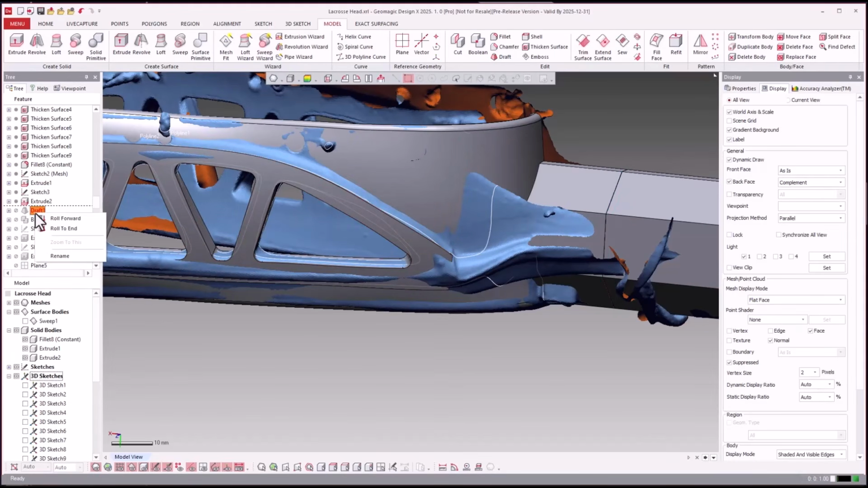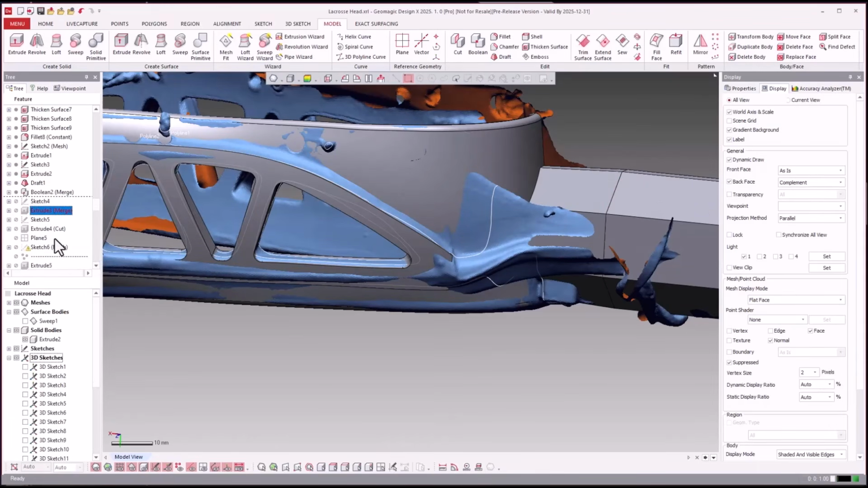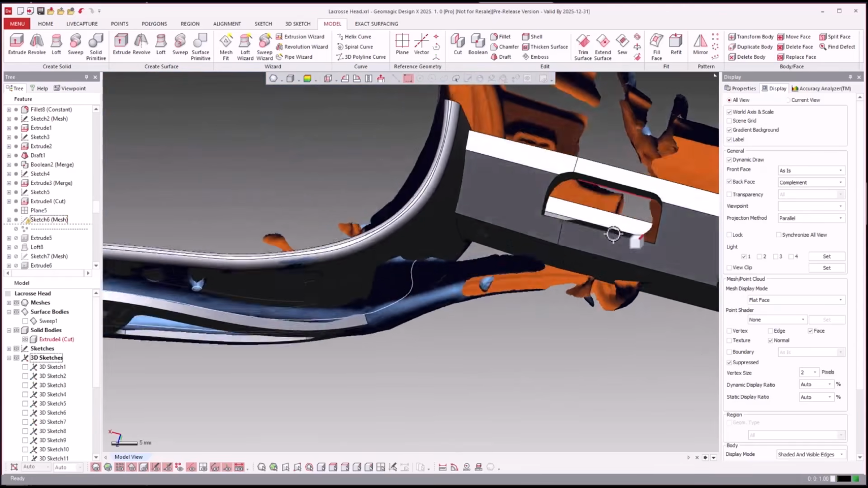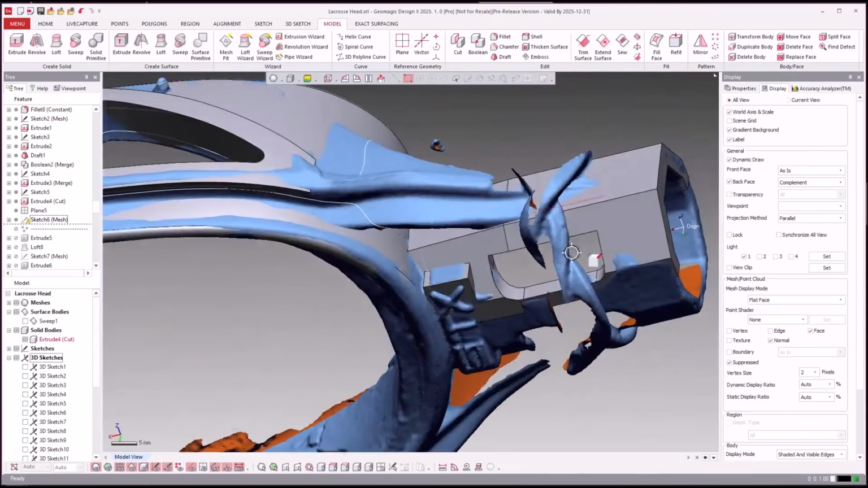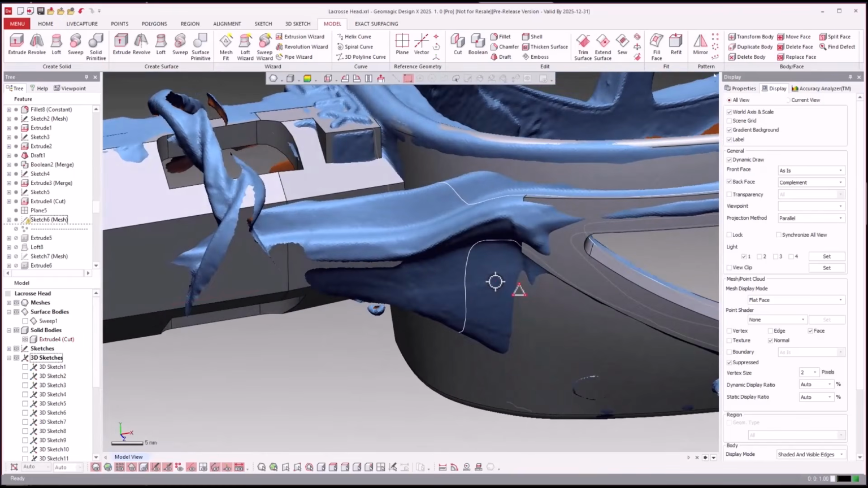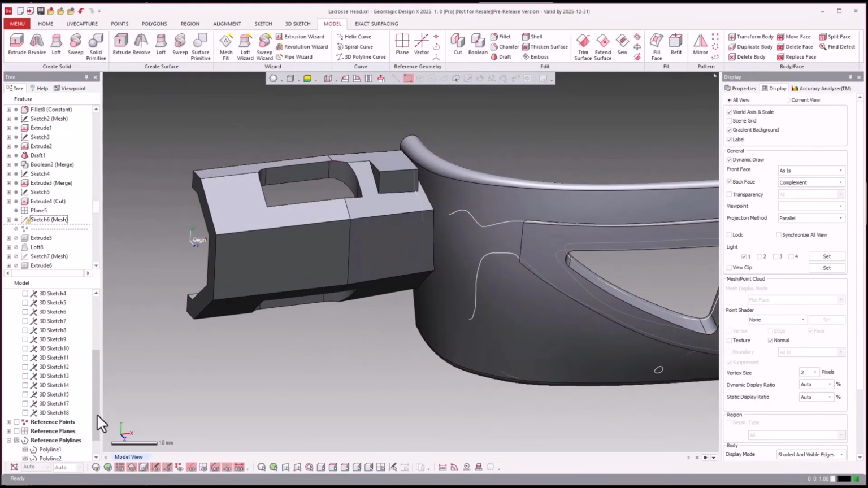So we go in. They're going to draft that, Boolean it together, make it one piece. Roll forward here. Okay, so they cut away because there's a pocket that they cut out there. And let's just turn this off so we can see. And we'll hide those reference polylines.